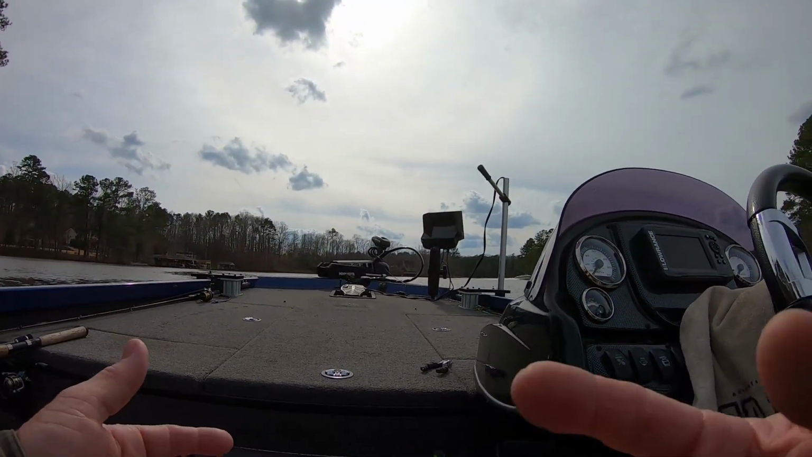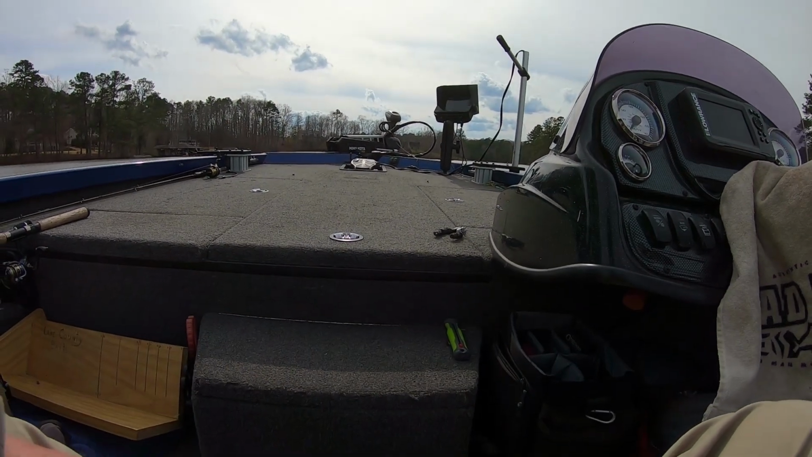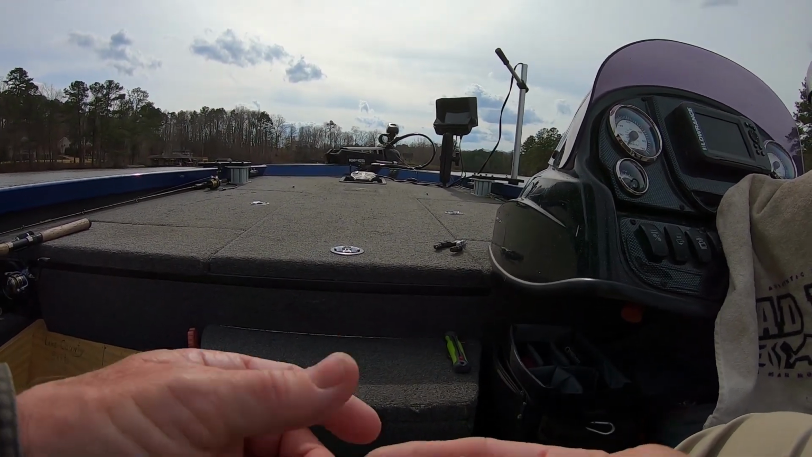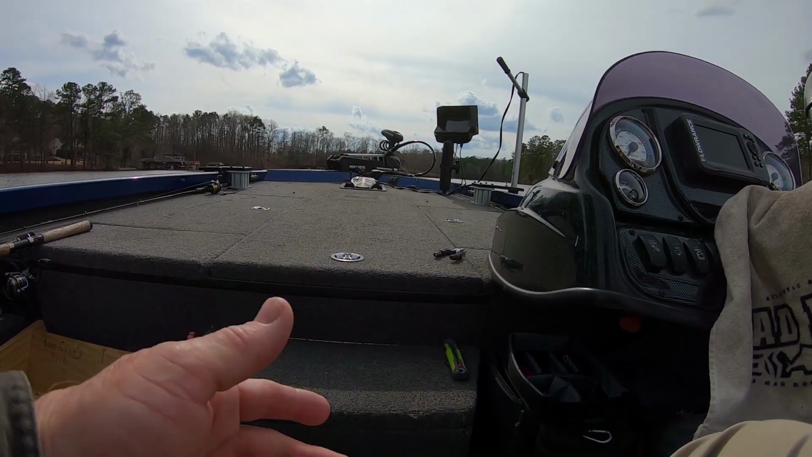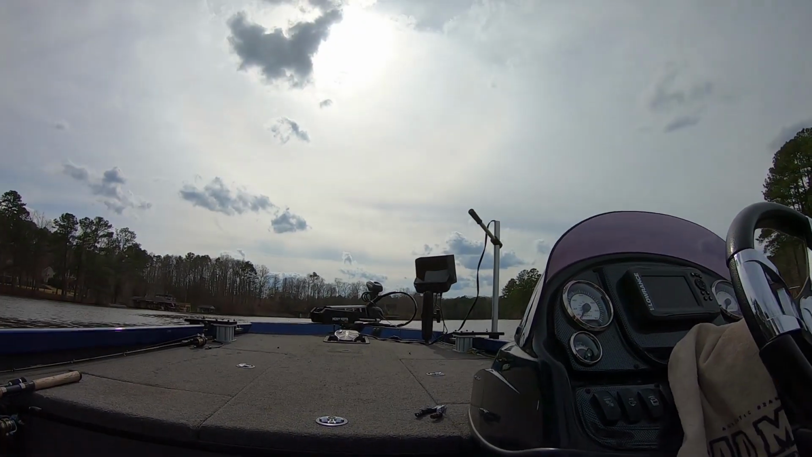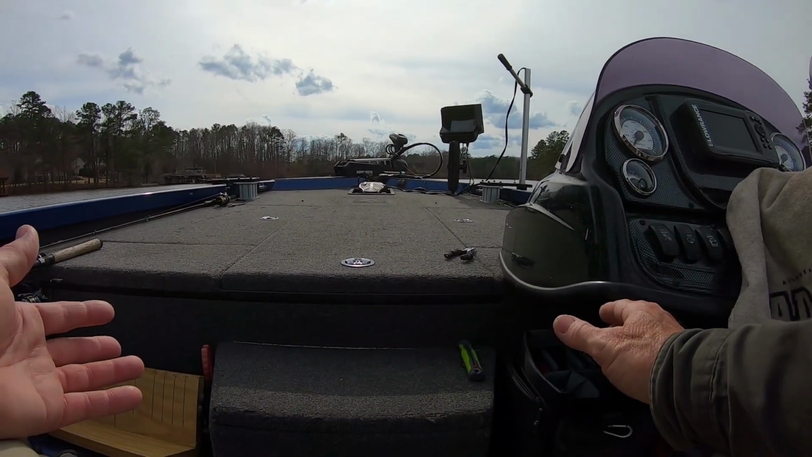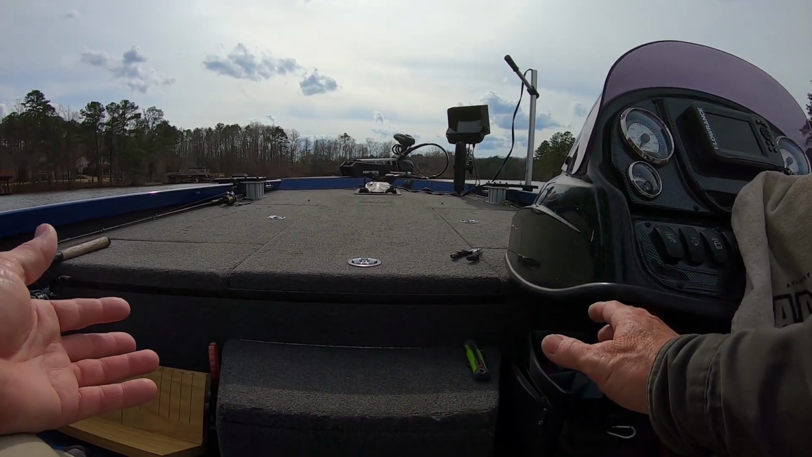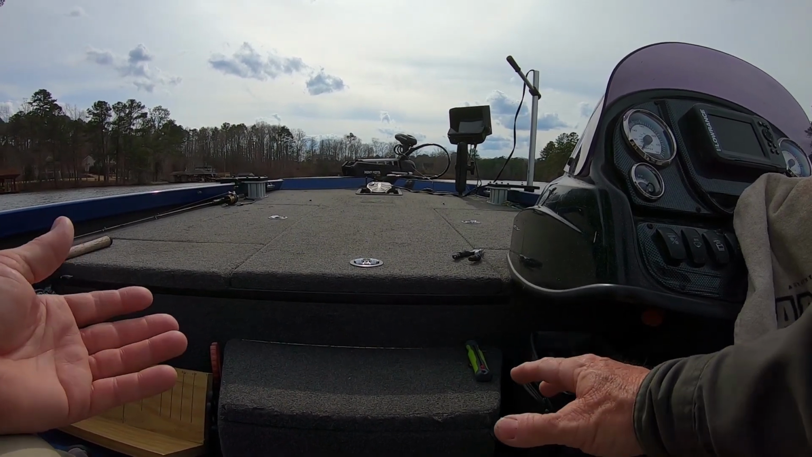I'm not a biologist, but I know when the water gets warm enough, they're going to move back in these coves, and they're going to get on trash, limbs in the water, and stumps, and they're going to spawn. They'll stay back there, guys, for about 2 weeks. Then they'll come right back out. This area will be good again right here, and then they'll move to boat houses and brush piles, stuff that's in 8 to 12 foot of water.